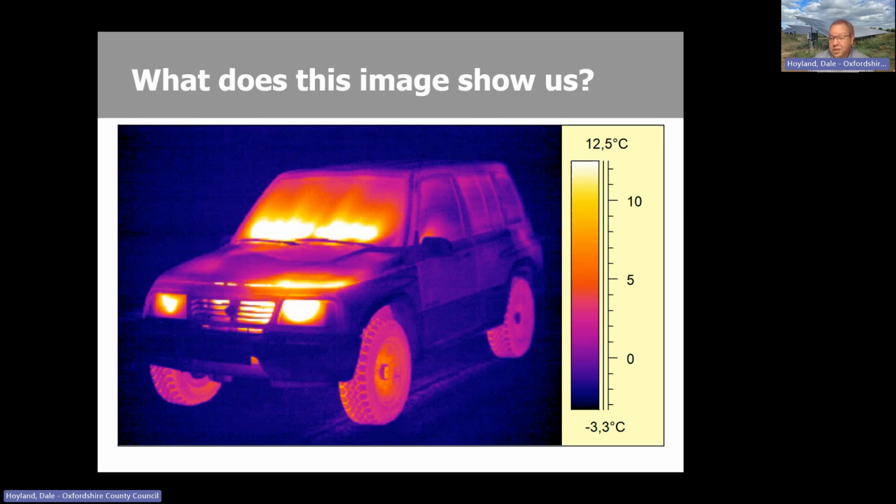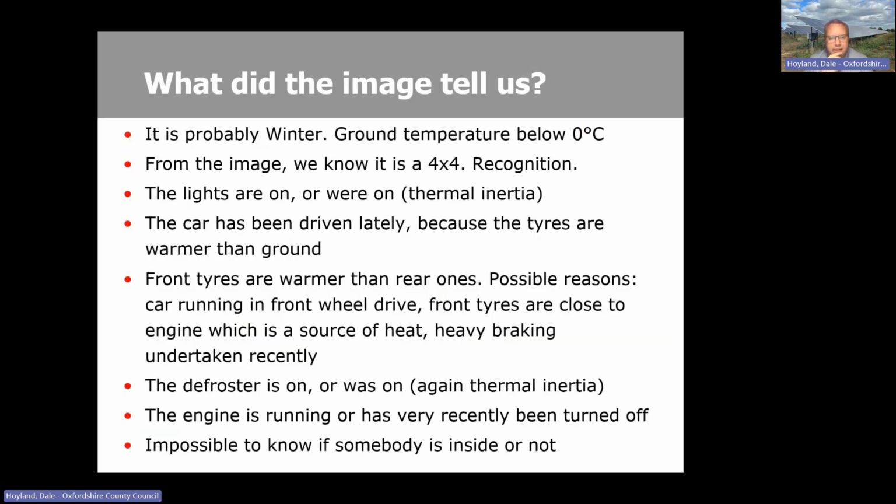So again, thermal imaging, while you've borrowed your cameras, if you've driven a few miles, you get back home and it's cold outside, get the camera out, have a quick look, check the tracking, things like that. So there's lots of things that the camera can be used for. And the only other thing to mention is, again, looking at the scale, we can deduce that it's very cold outside. It's at least 0 degrees, if not below. So I think that is all of the key things there.